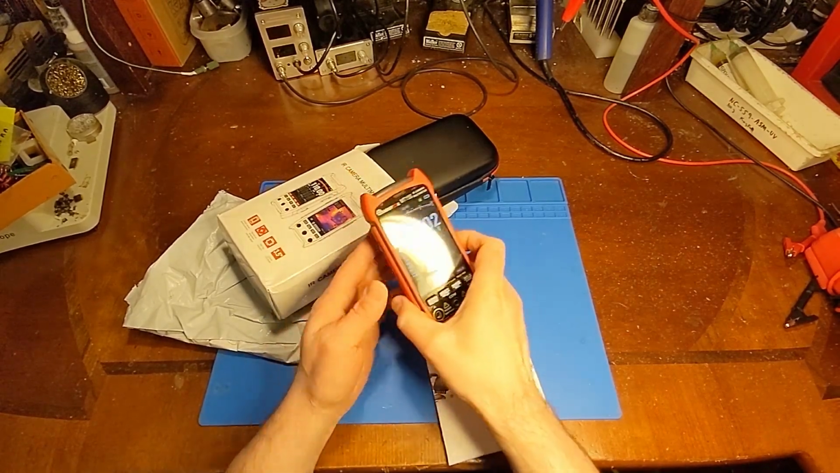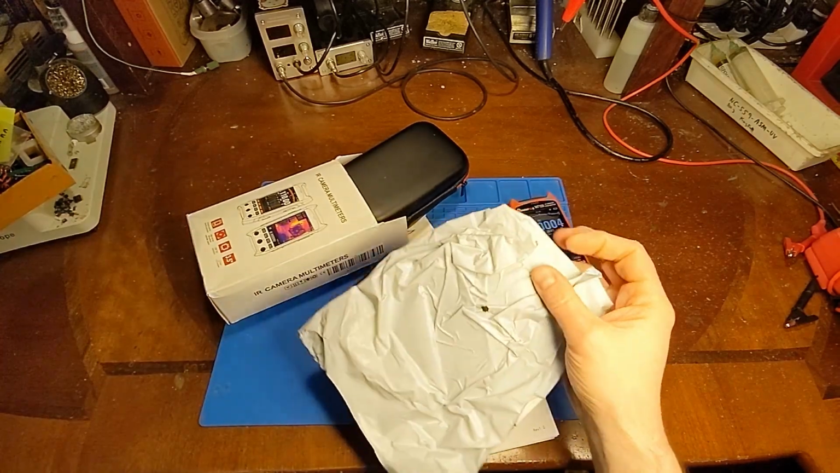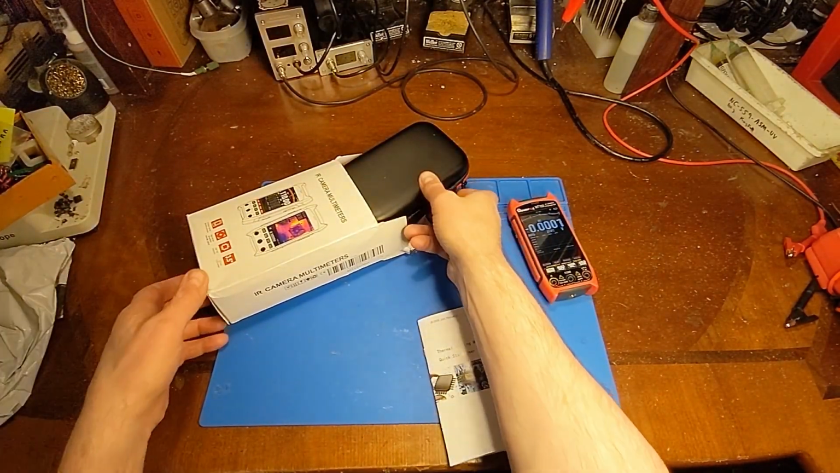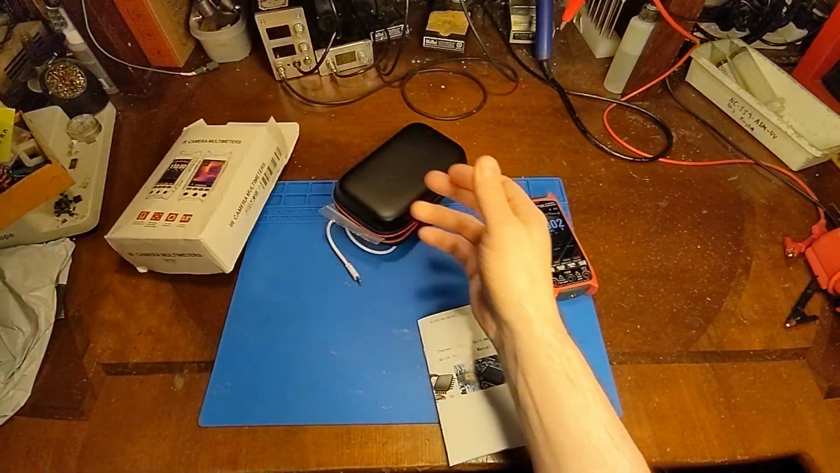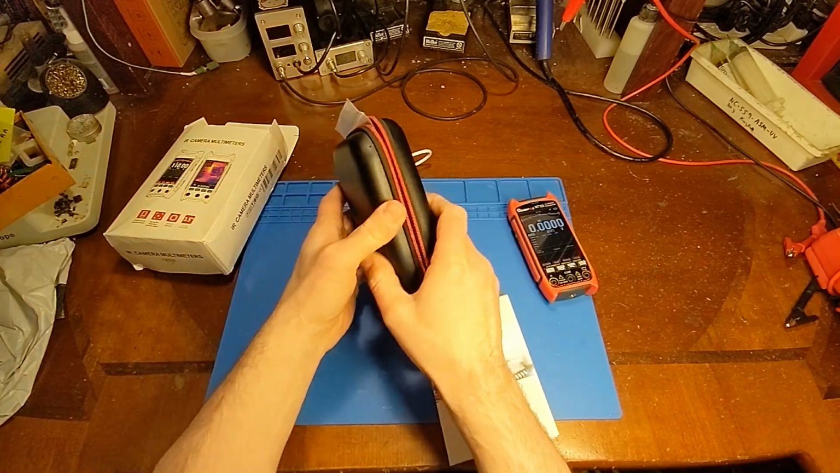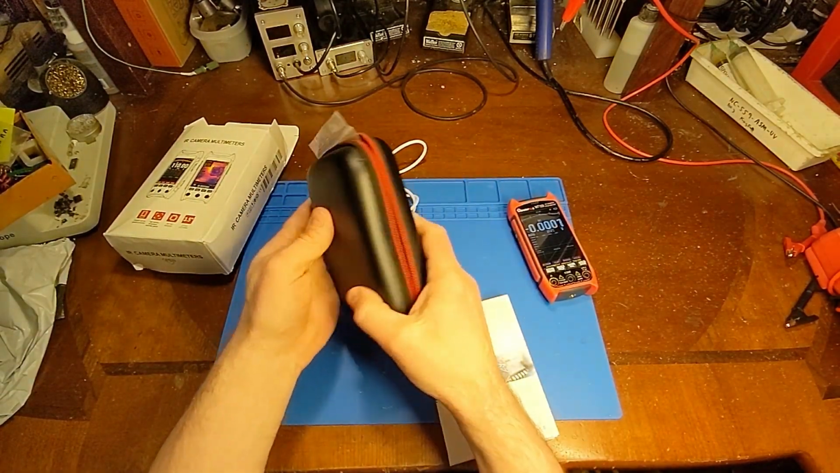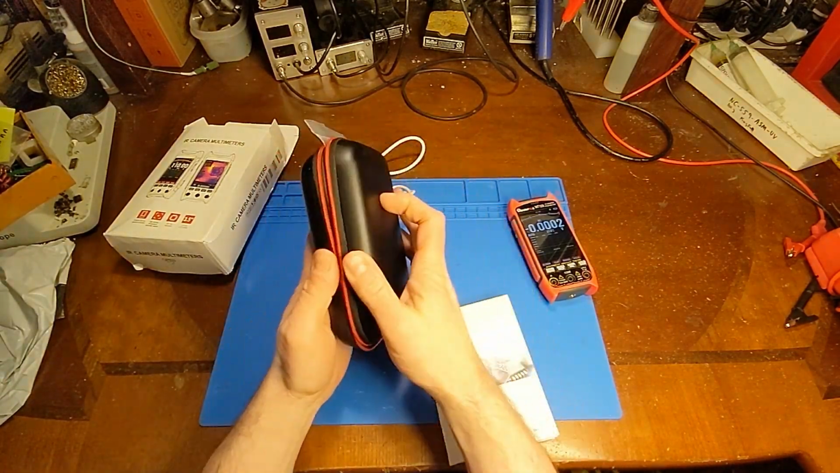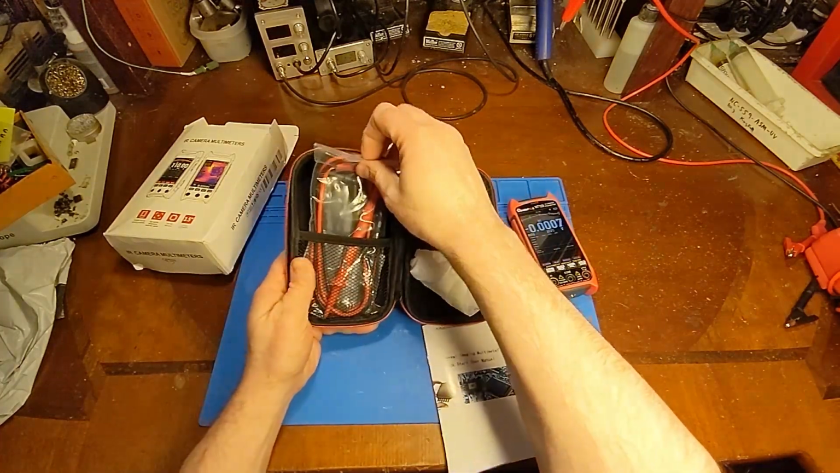Before I get too far ahead of myself, we'll just see what the meter came with. This is how it was shipped. They just shipped it in one of these little plasticky, flimsy envelopes, and the cardboard box didn't do so well. It did get a little beat up in shipping. But the meter itself was okay because it's shipped inside of this mostly rigid, hard plastic case. Reusable, which is nice. It's got some decent protection to it. It's not super squish proof, but you get the point. It worked.